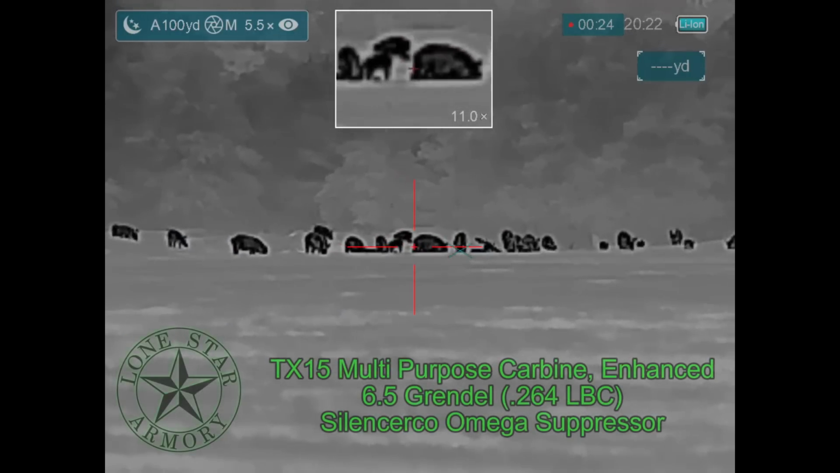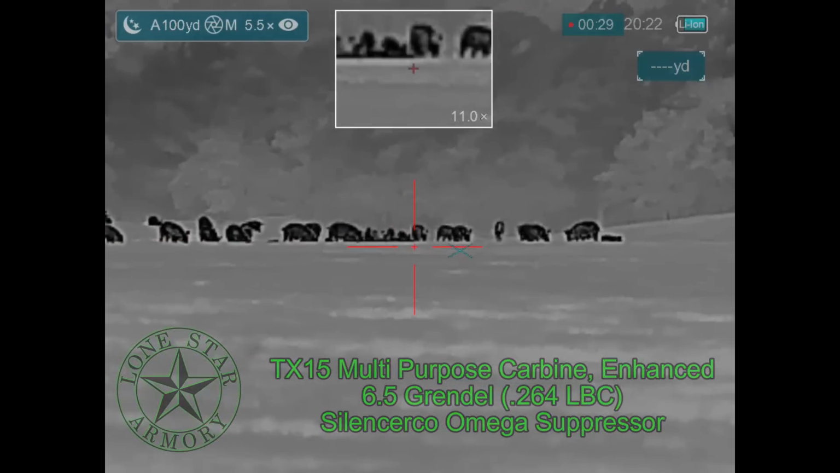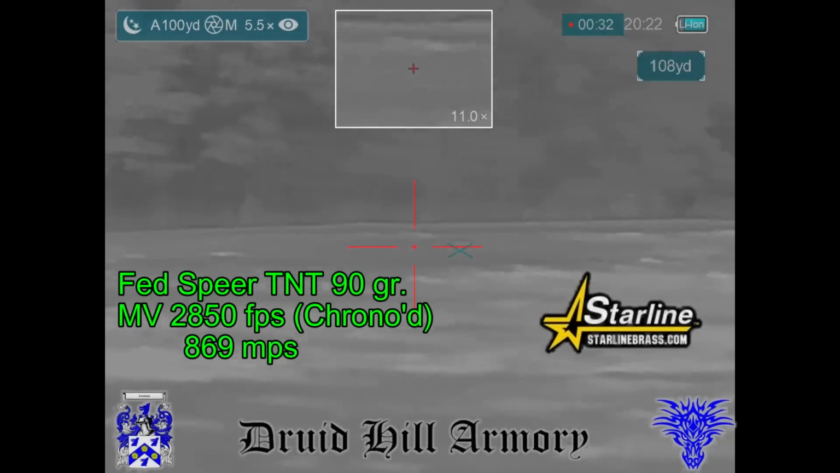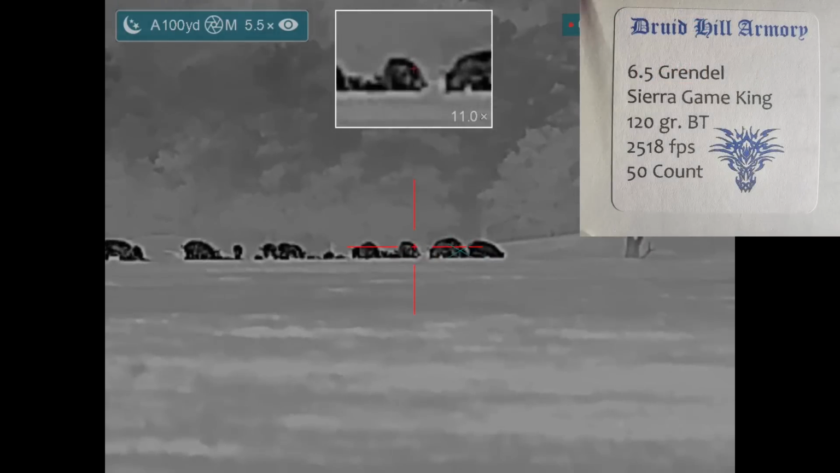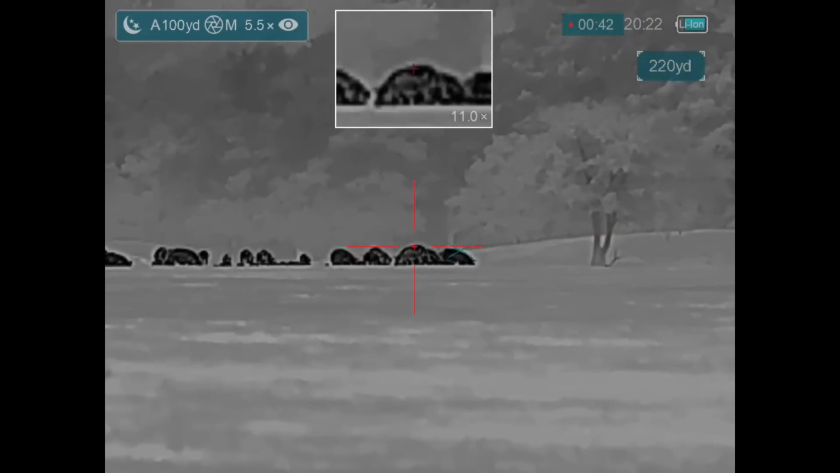And it's mounted on top of a Lone Star Armory TX15 multi-purpose carbine chambered in 6.5 Grendel. And I'm going to be shooting some Federal Speer TNT bullets loaded by Drilled Tail Armory into Starline brass. Now, I've told some of y'all that I'd be shooting some Sierra GameKings, and I did not have time to get those sighted in.